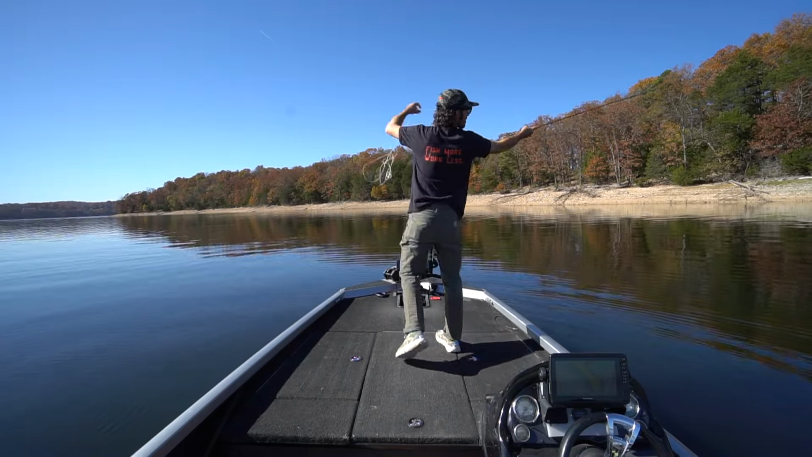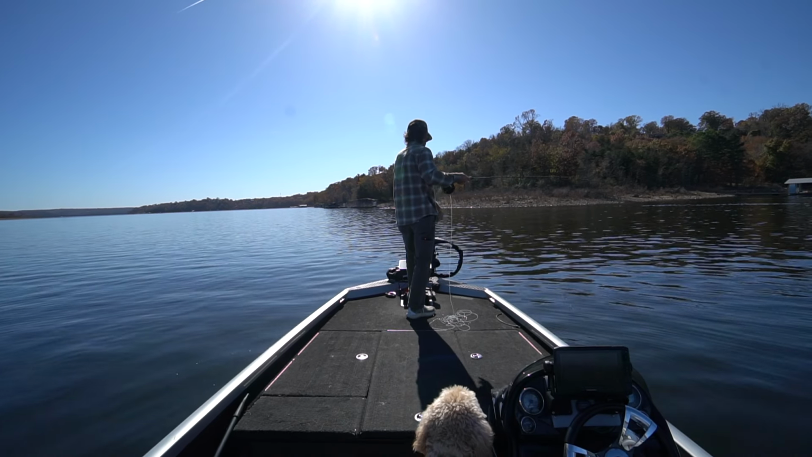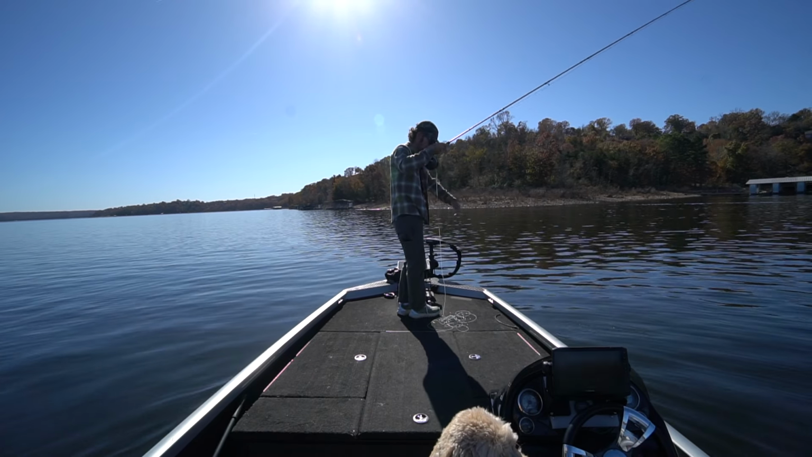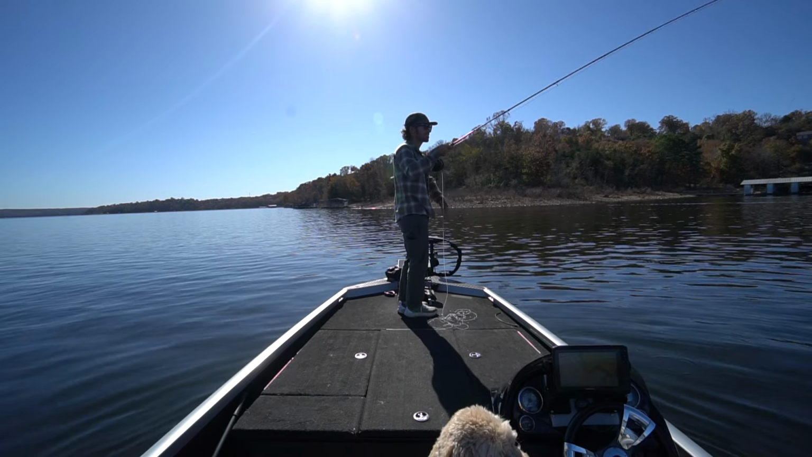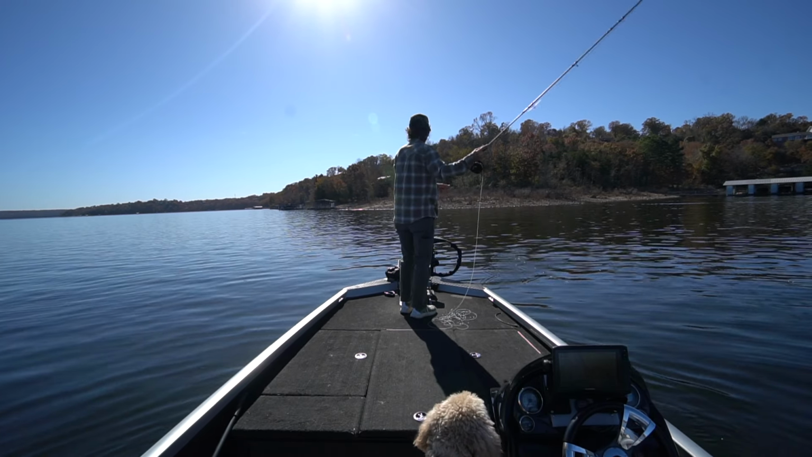Sick. Oh, sick. I am actually going to try to Livescope these fish with a fly rod, which I know is not the first time that anyone's done this, but it is the first time that I have tried it, so give me some space.